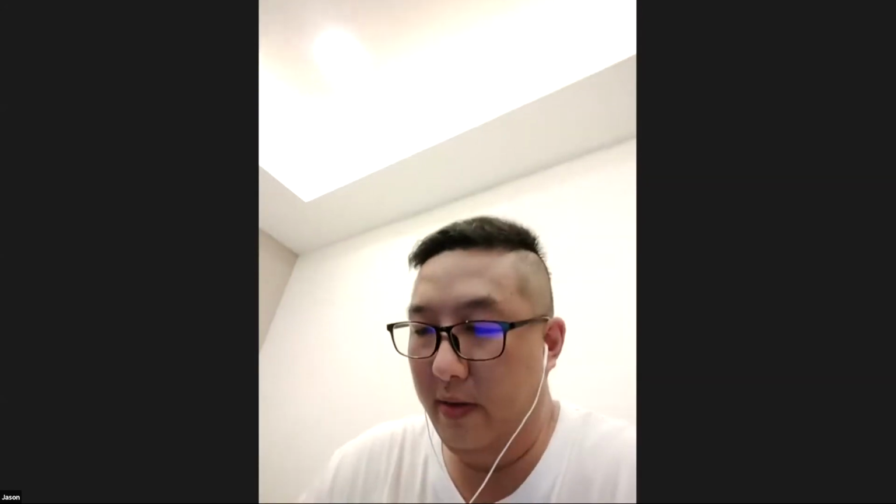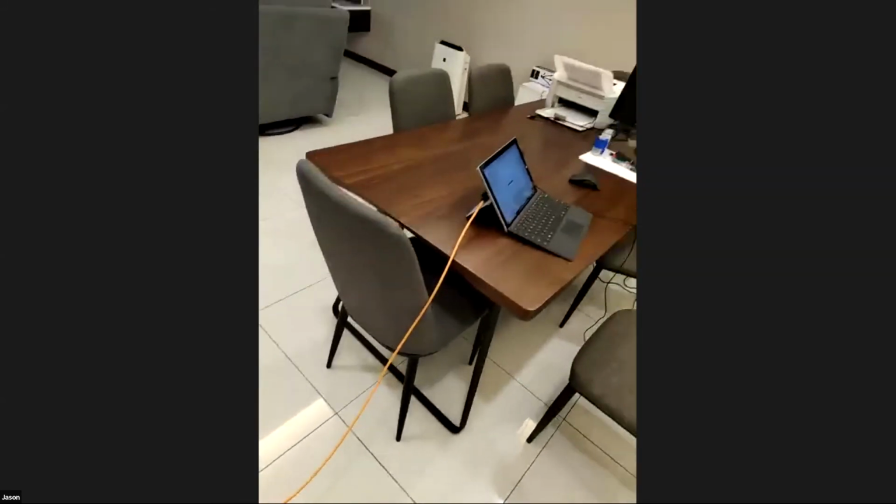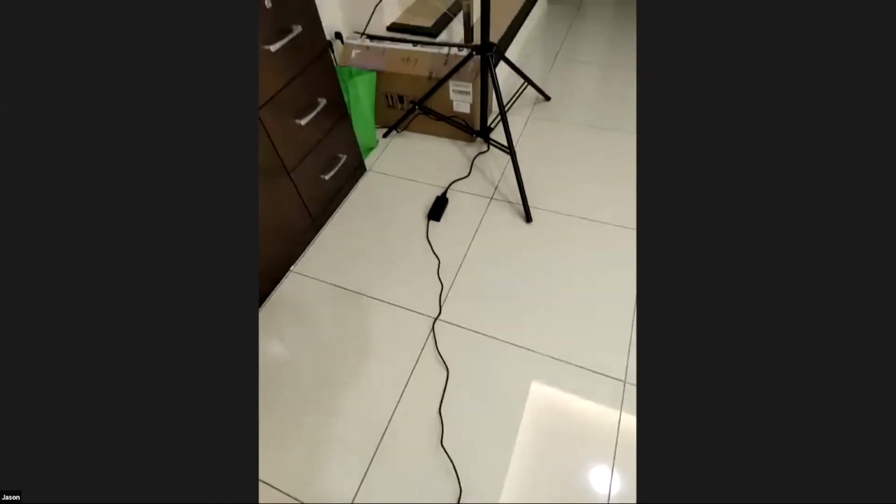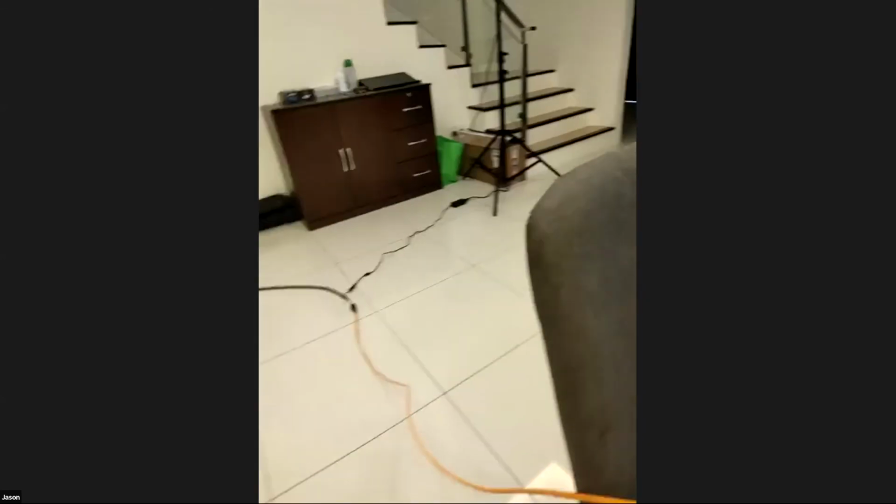Just give me a minute. While waiting for that, let's see the connection. So this guy, you only need one network cable, connecting to your switch or directly to the laptop, and another one, which is the power source. That's all we need. Let me see the Zoom, is it ready?